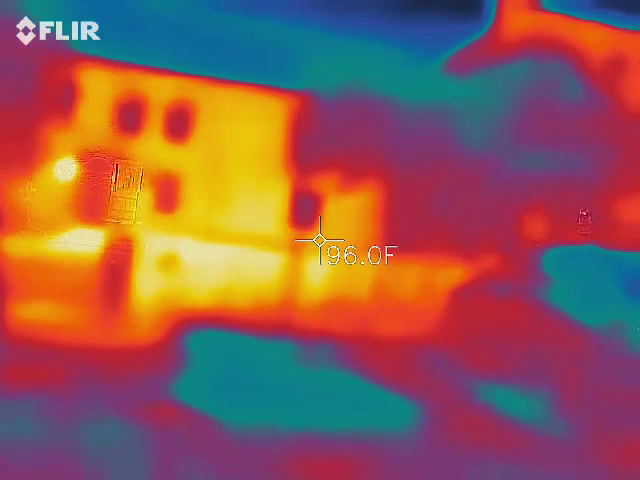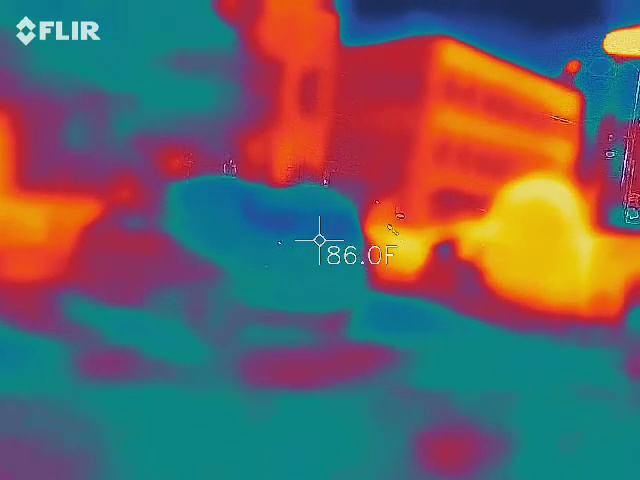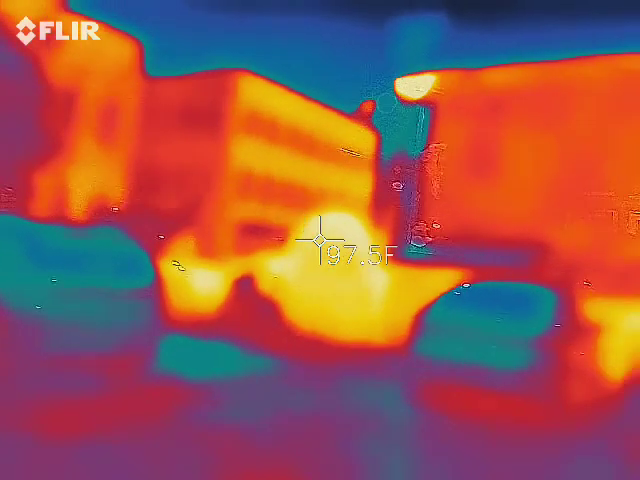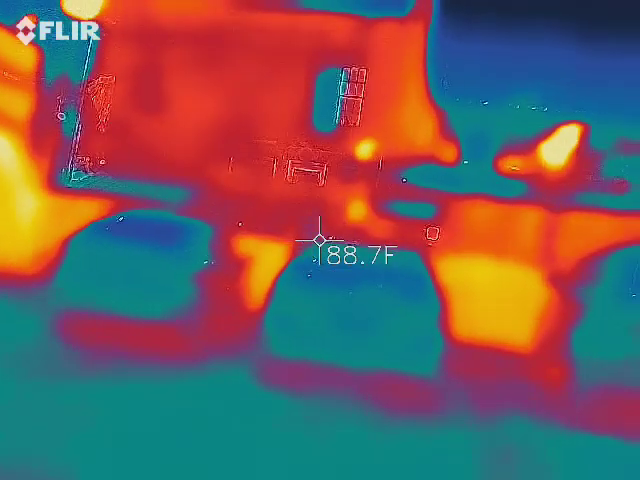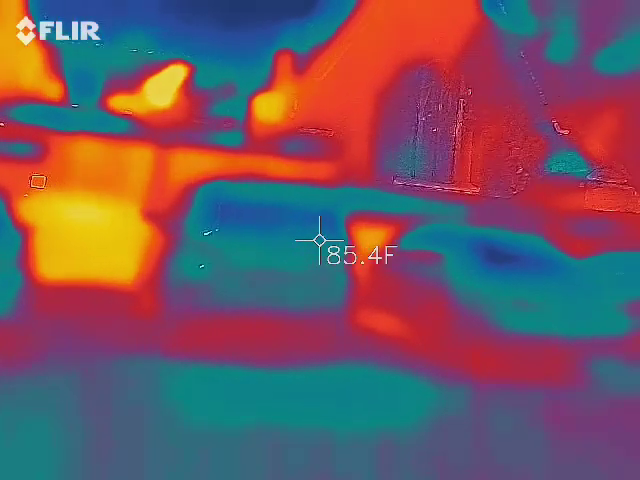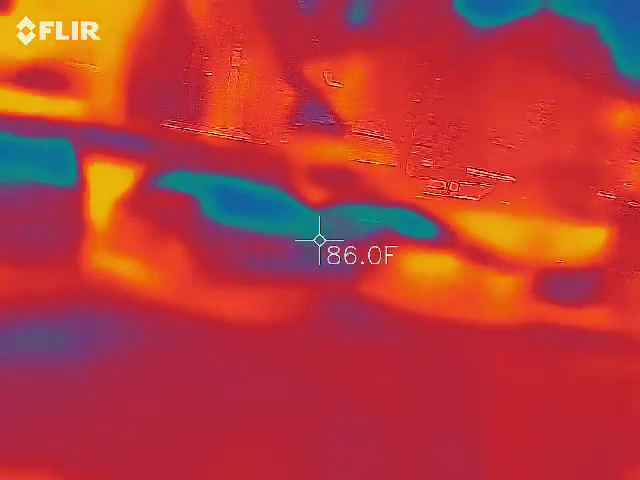Kind of boring. 84. So 84 right there, beside the car. Right there? But I sometimes think the cars are cooler. It probably was just hit the car. 79.